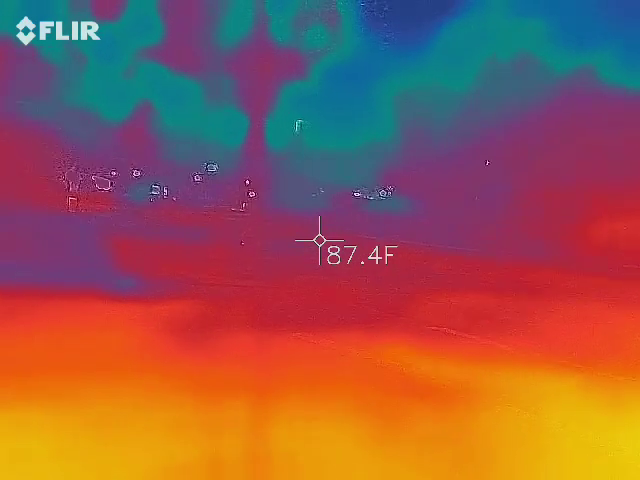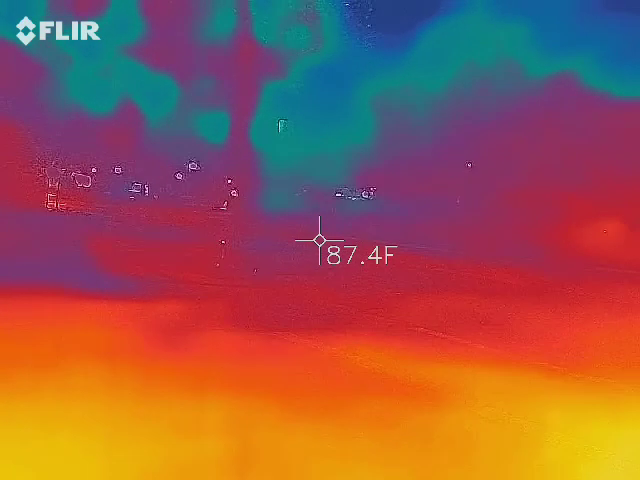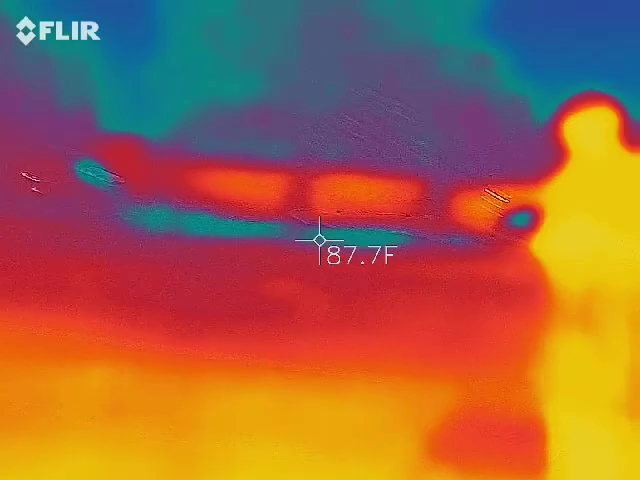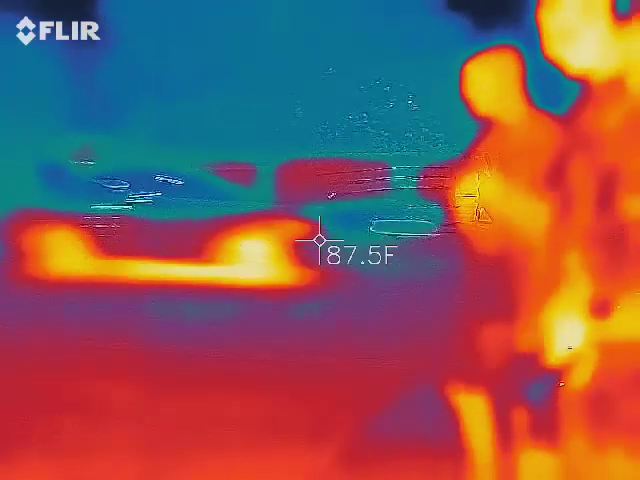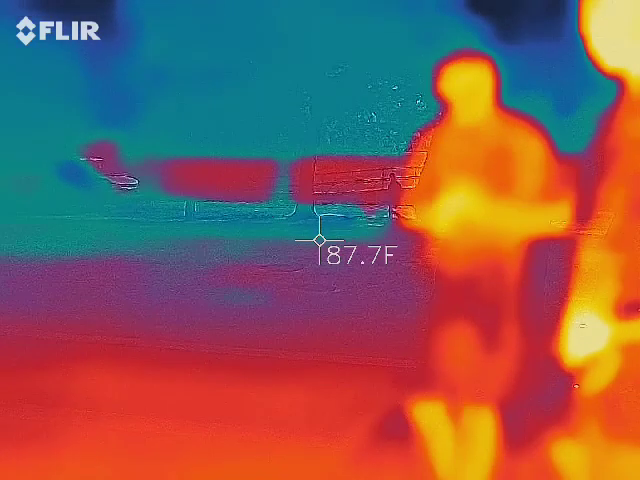So again, I keep both of those spirit boxes running on my phone. So that way when I need to talk to them, all I got to do is turn the volume up and I'm good to go. All right, so let's get your audio going.